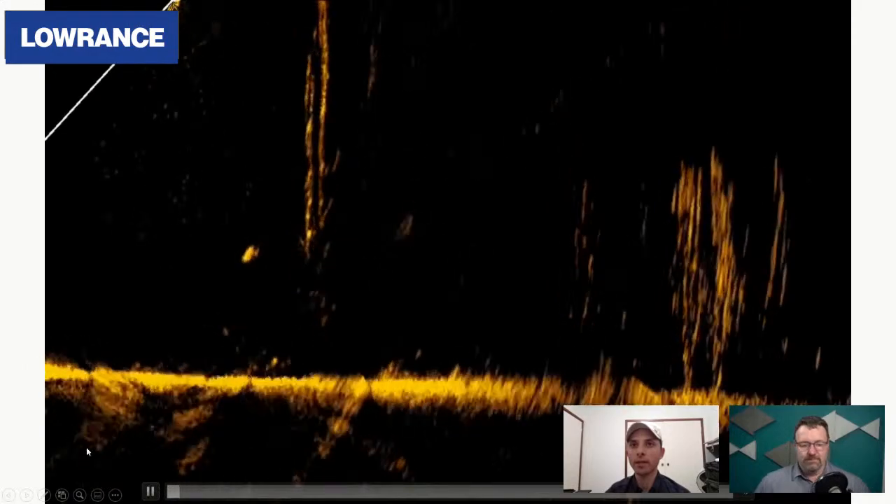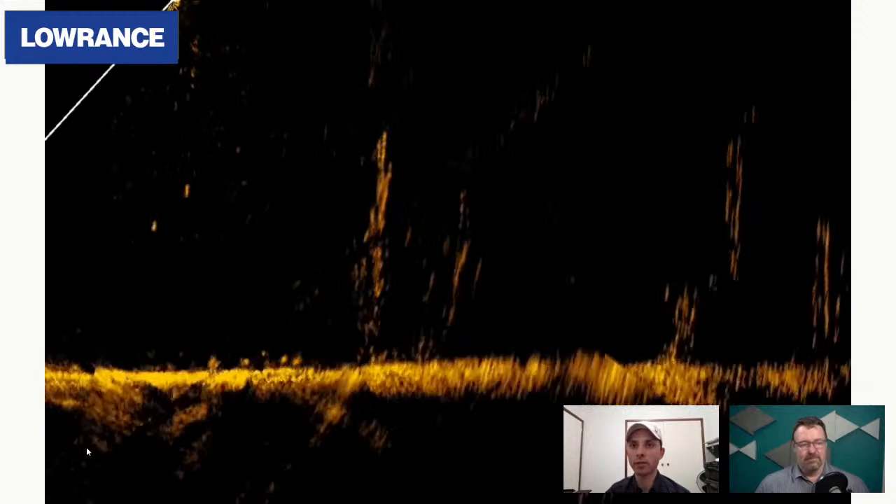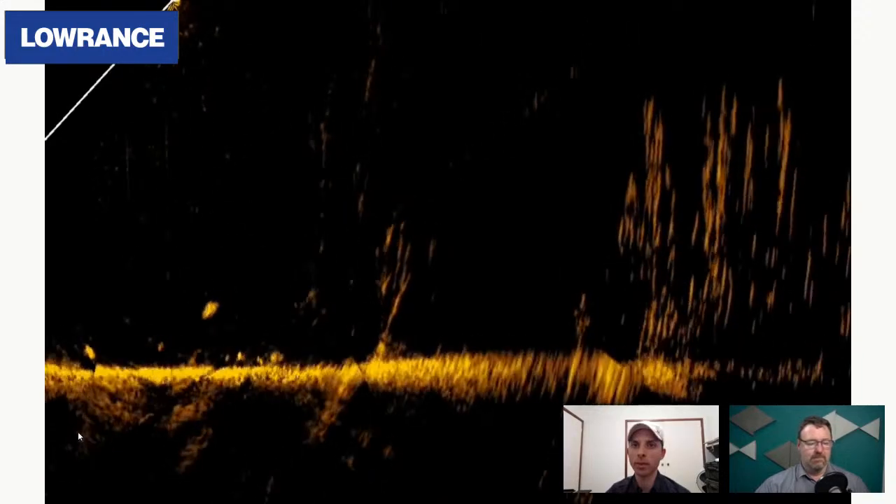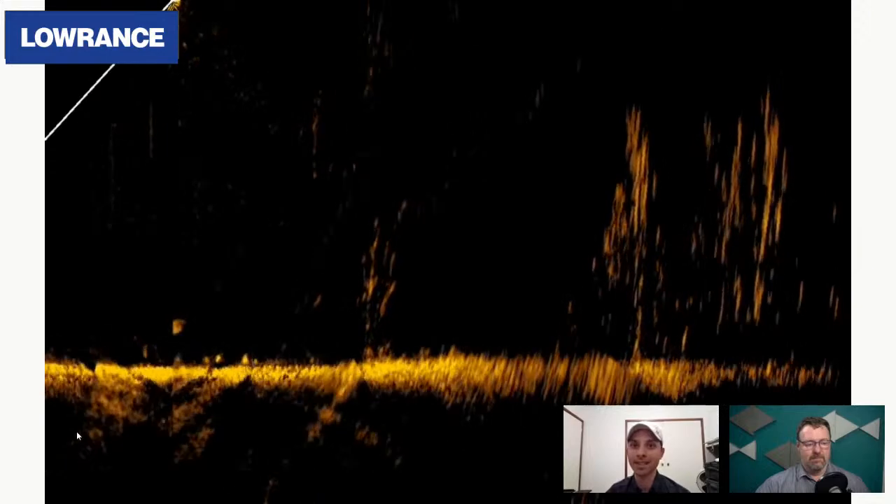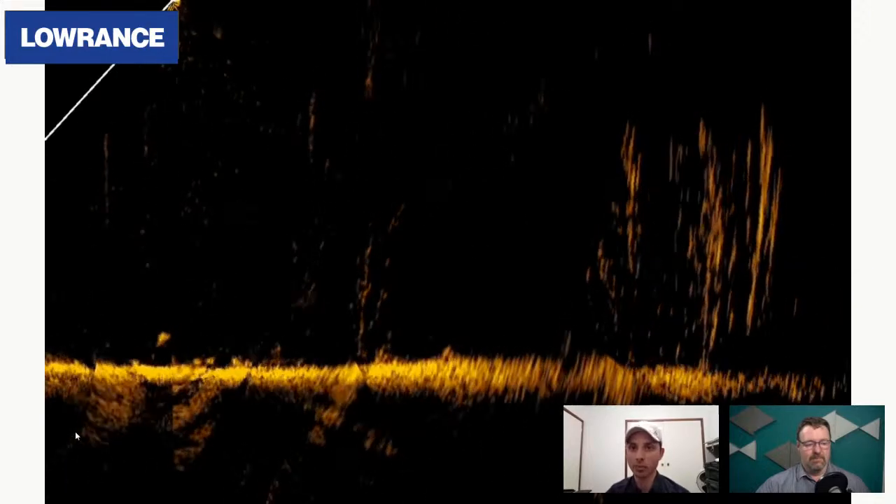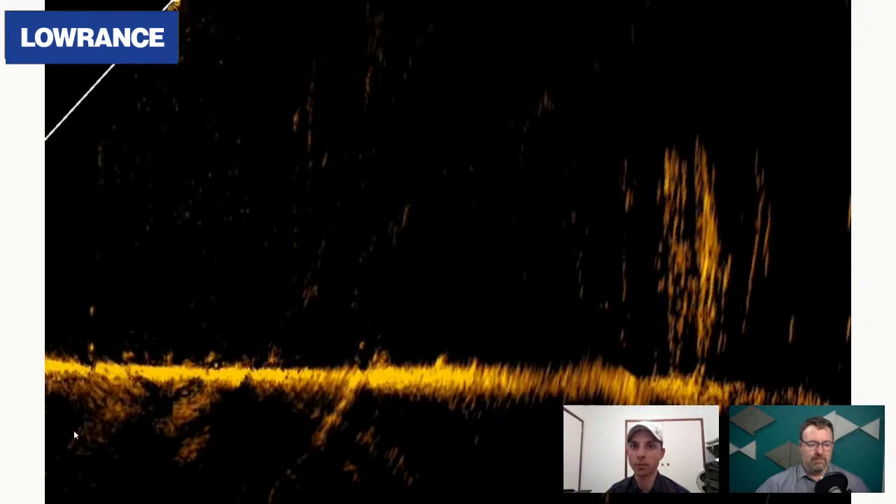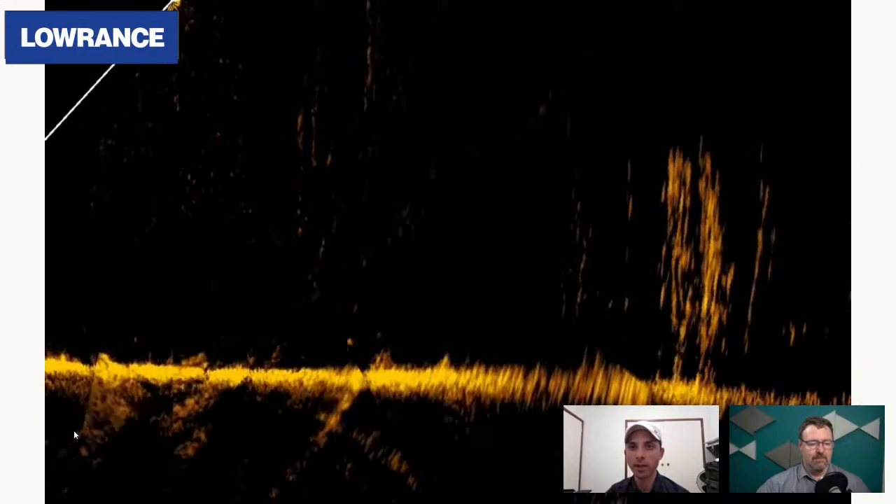Okay, so again, in forward mode, we've got a golden perch that's just hovering off the bottom. There's a heap of redfin perch on the bottom. They're merged on the bottom, and you should see them rise up here. But that fish has gone straight down, and there's another golden perch that's just come in from underneath the boat. But there's a heap of redfin perch that are hidden on the bottom there, and you should see them start to rise up shortly if they're actually the ones that are playing the game.